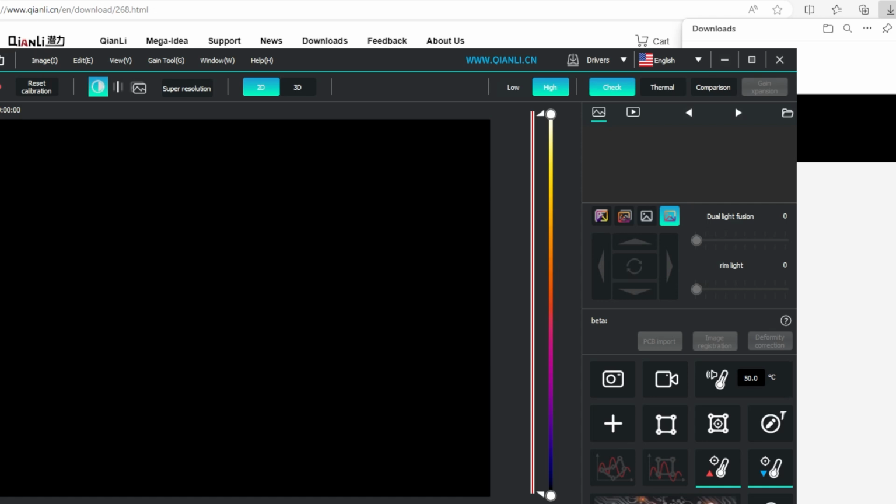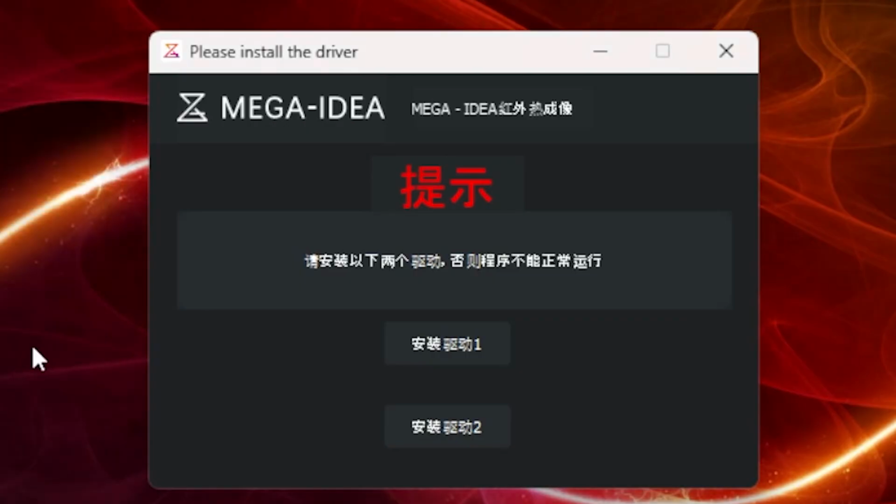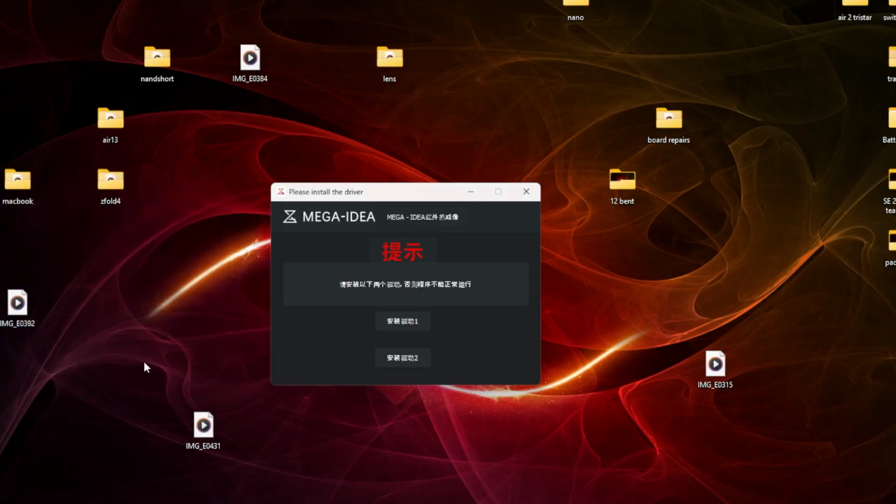One thing that we need to do is restart the computer now that it's downloaded, because it's not working, and I just got a notification saying I need to do that. Let's go ahead and do that real quick. All right, I have no idea exactly what I'm looking at here. I'm just going to click one. Go ahead and finish setting that up. These are probably the two drivers. We'll go ahead and finish setting up those drivers. Yeah, please install the driver.